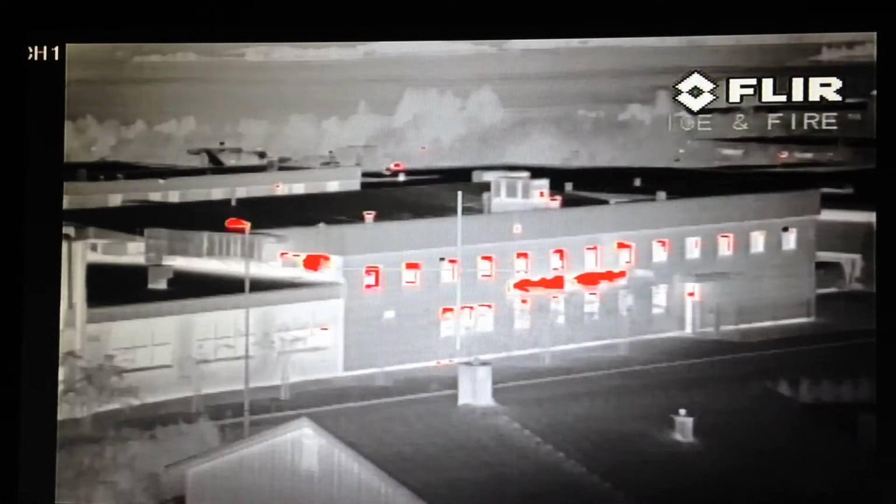This is a very good profile to use, and very good for search and rescue operations, or where you search for people or animals. It's a very good profile. Also one of my favorite profiles.